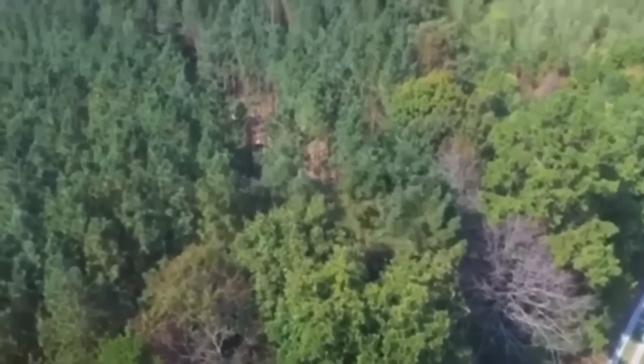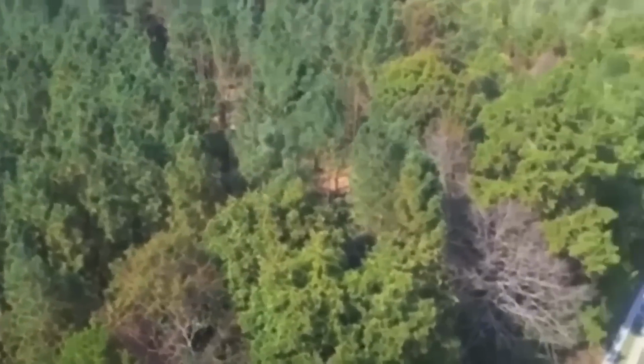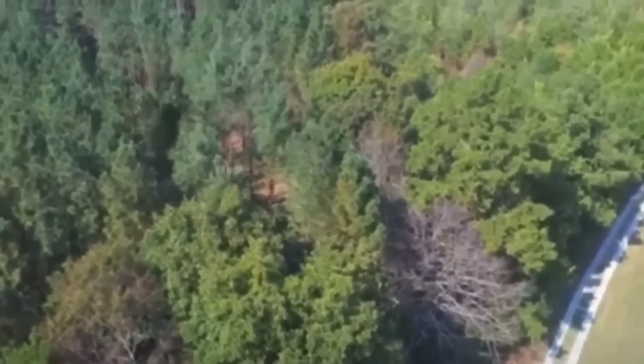And we're not talking about puny trees. These ones are huge and super tall. No way could a person or machine do something like that. So do you still believe that Bigfoots are just made-up stories?